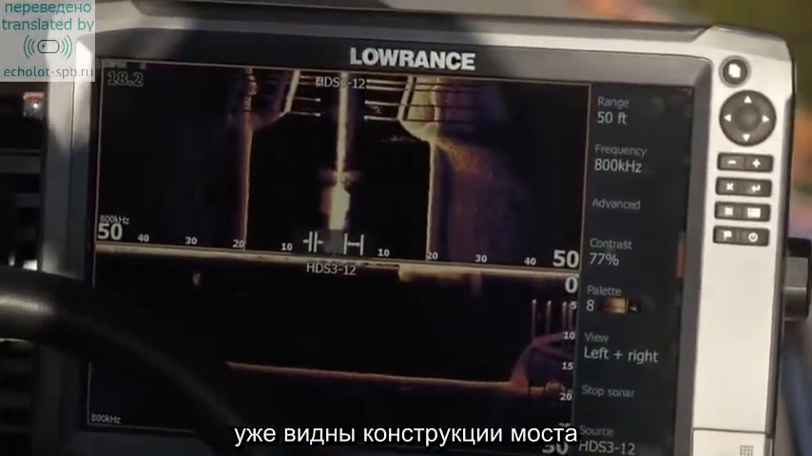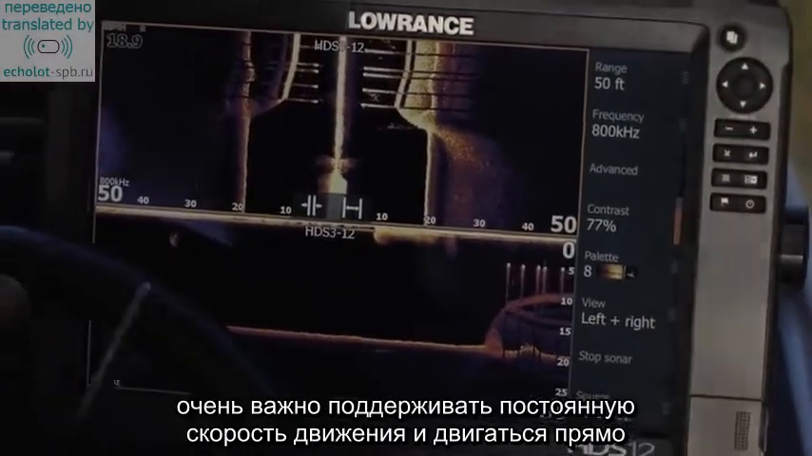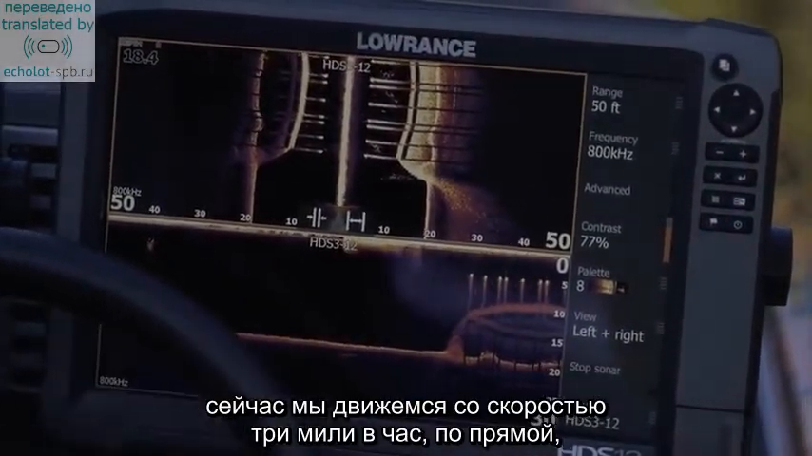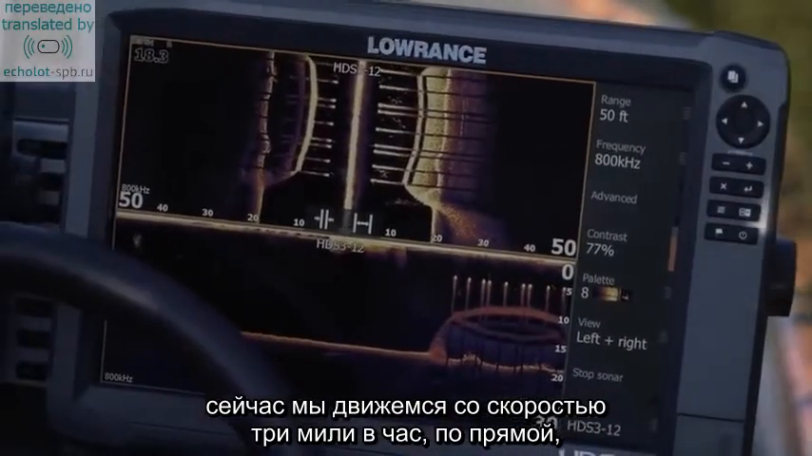But anytime you're using your side imaging, you want to make sure you keep a constant, steady speed. Side imaging doesn't work unless you're moving in a straightforward motion evenly at all times. Right now we're moving about 3 miles an hour, steady in that direction, to get a clear picture.